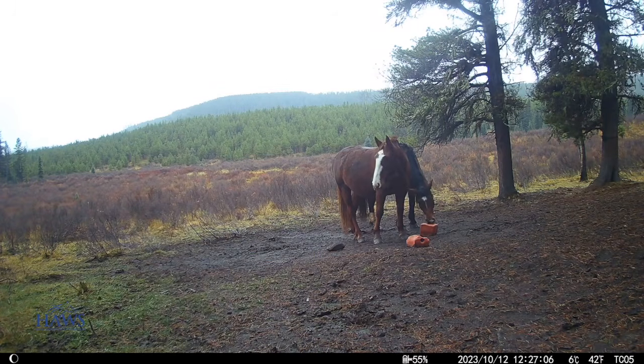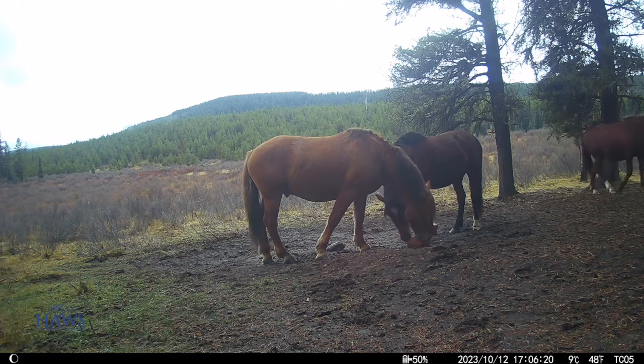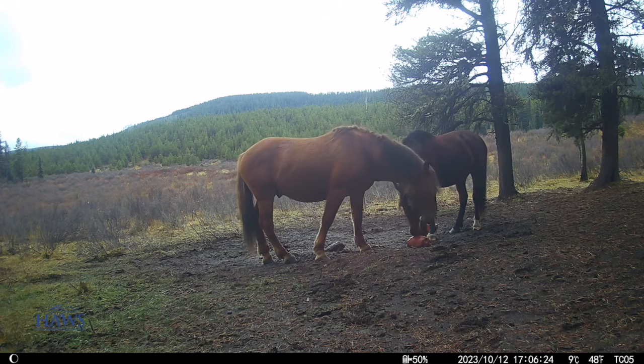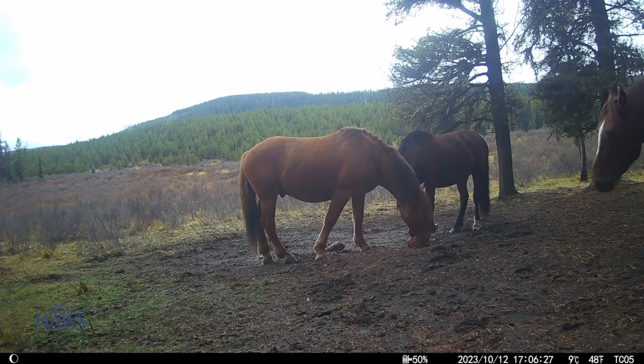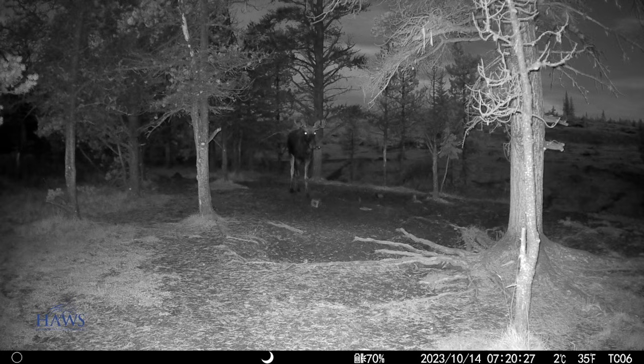There's a really nice look at Scarlet and her stallion. And a few more horses here that we really don't know too much about over at Goliath's camera station. And here's that moose we were showing you the other day, and we still got a few more pictures of them. This is quite normal for them to get down on their knees like that. This fella stuck around for quite a while, right into daylight.